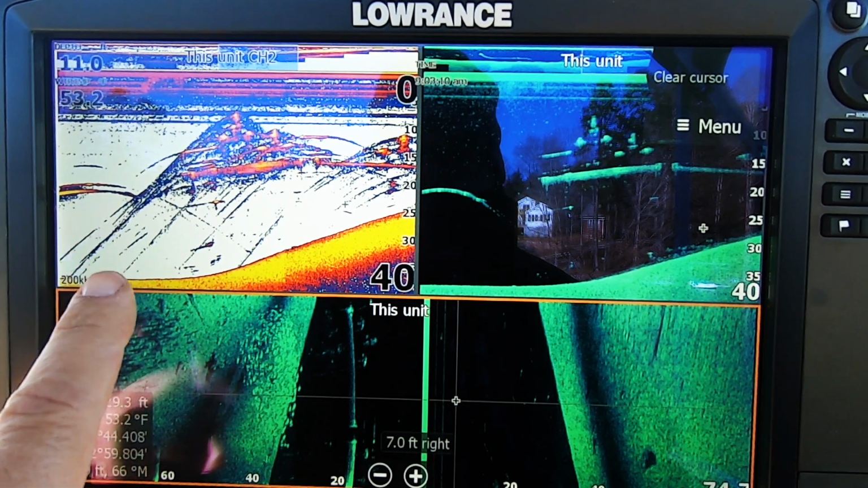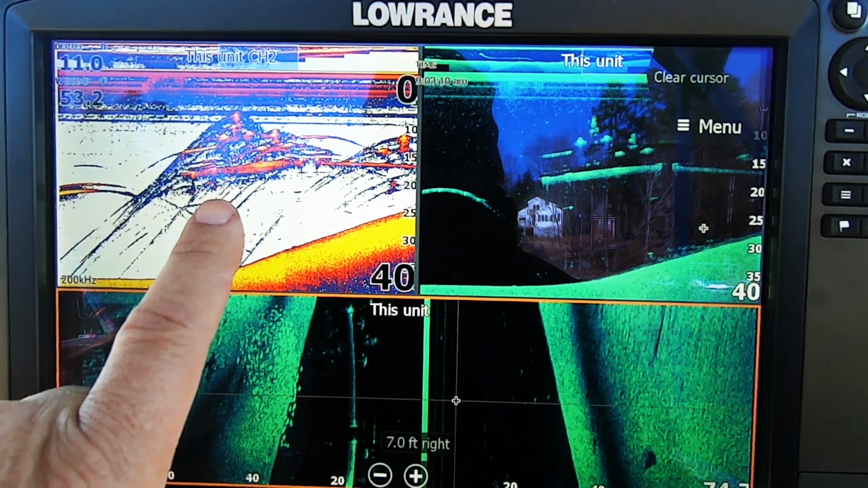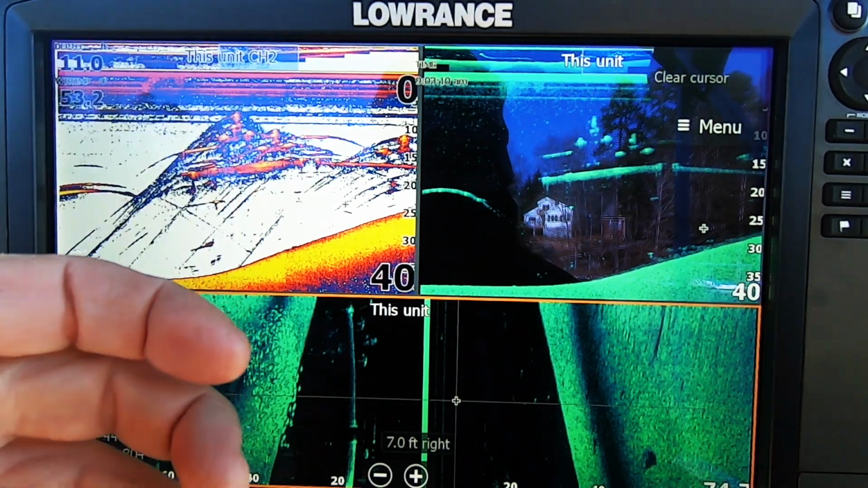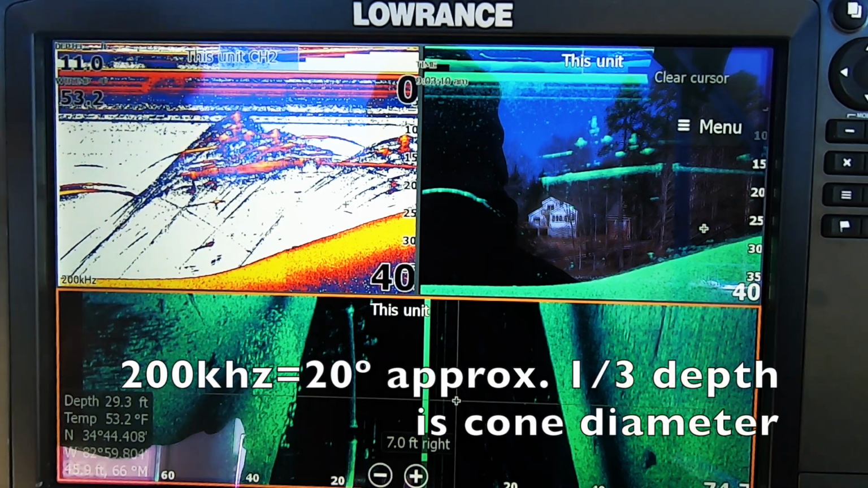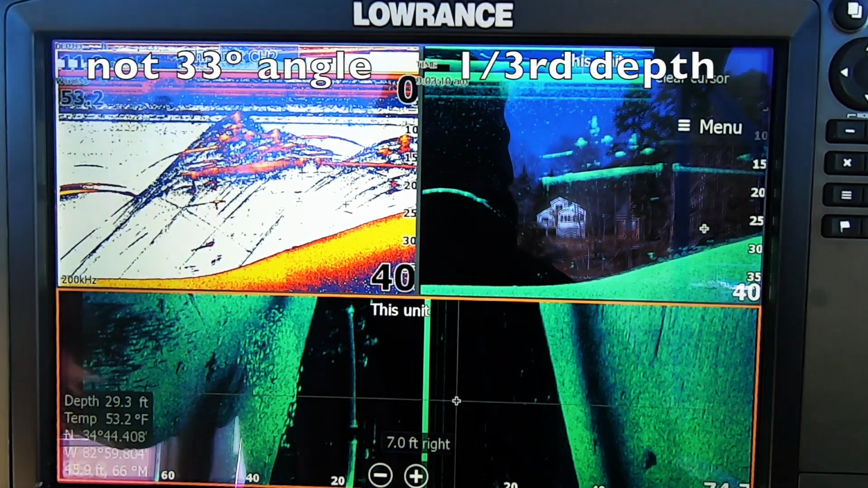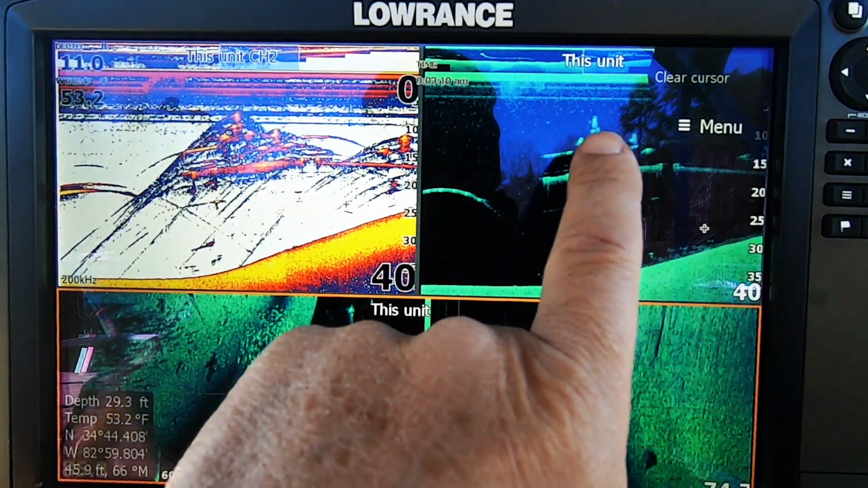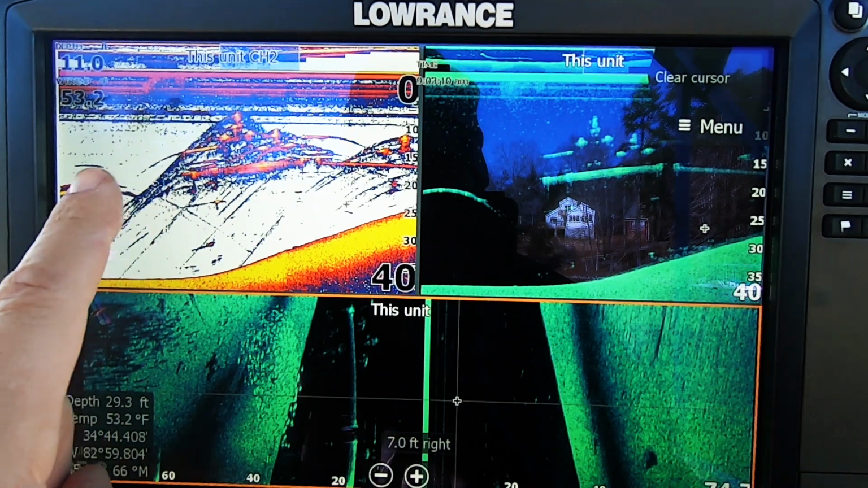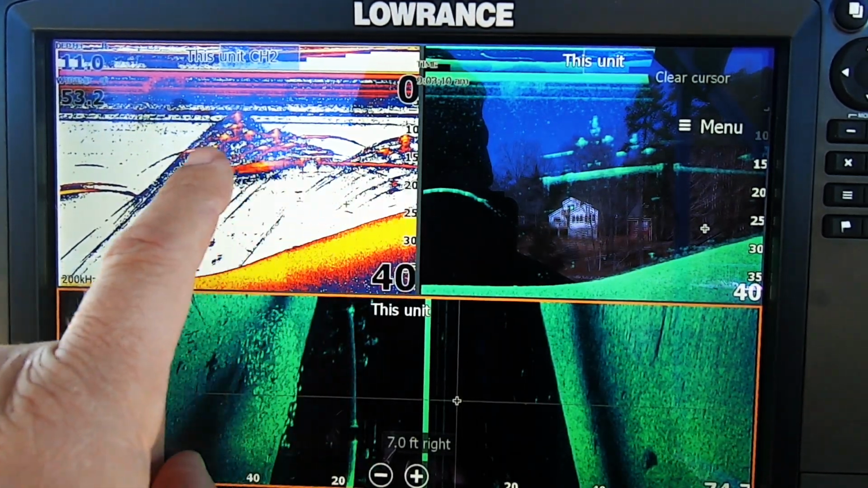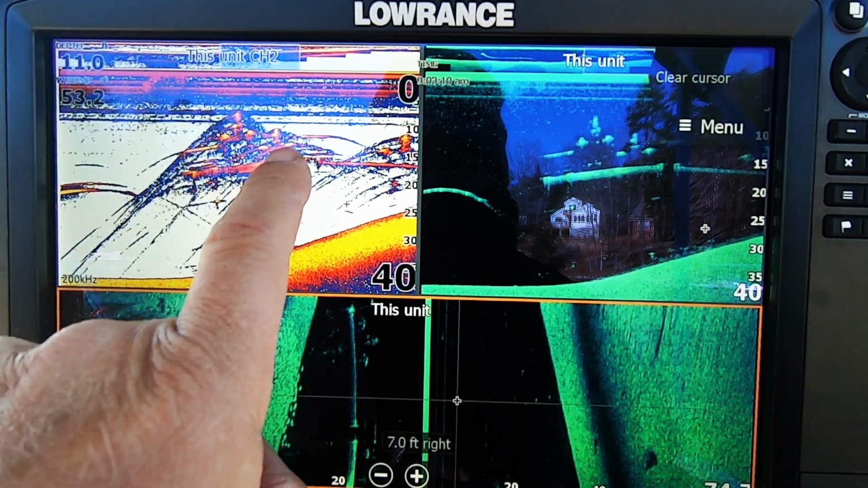On 200 kilohertz is what I have this 2D sonar on. It's shooting a cone, like an upside down ice cream cone, at about a 33-degree angle. So it's shooting straight down. All this would look like I've got a lot of fish, or I've got something directly under the boat, when in fact I don't. That's showing you a pontoon boat, and then the solid metal bar.